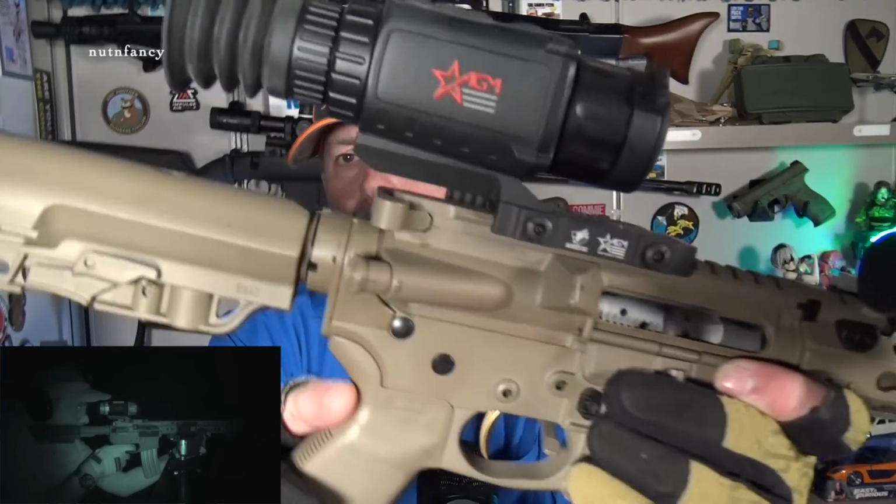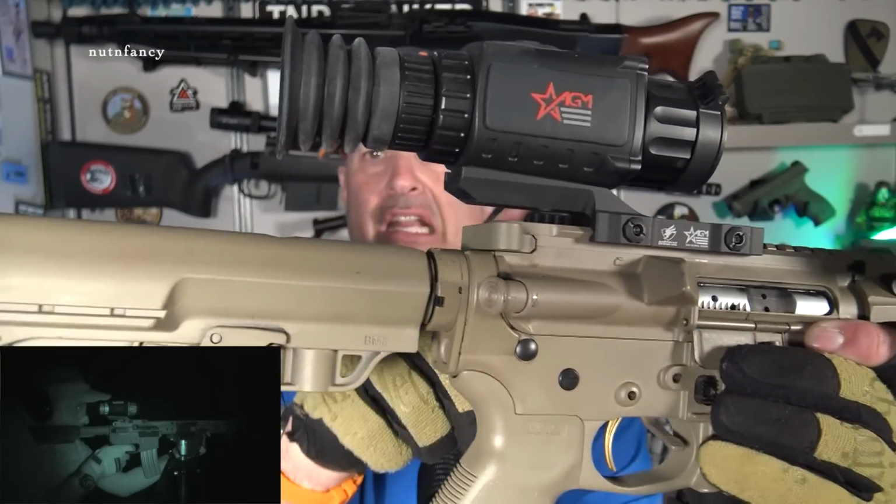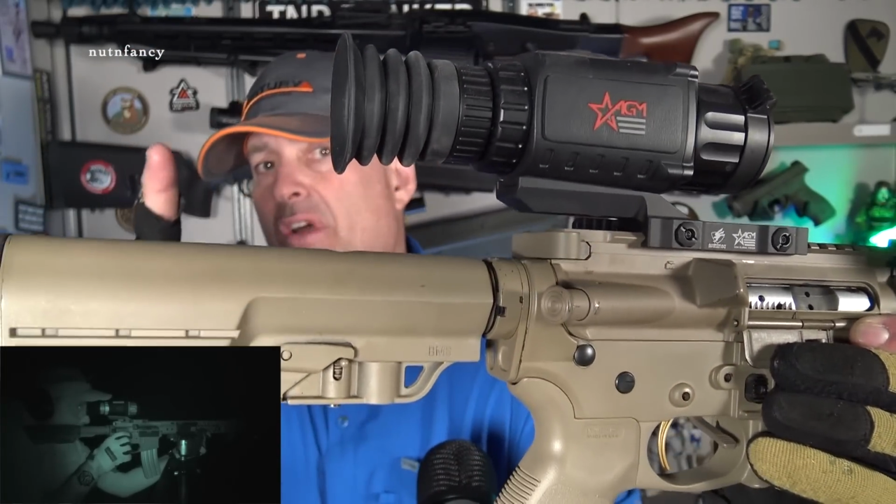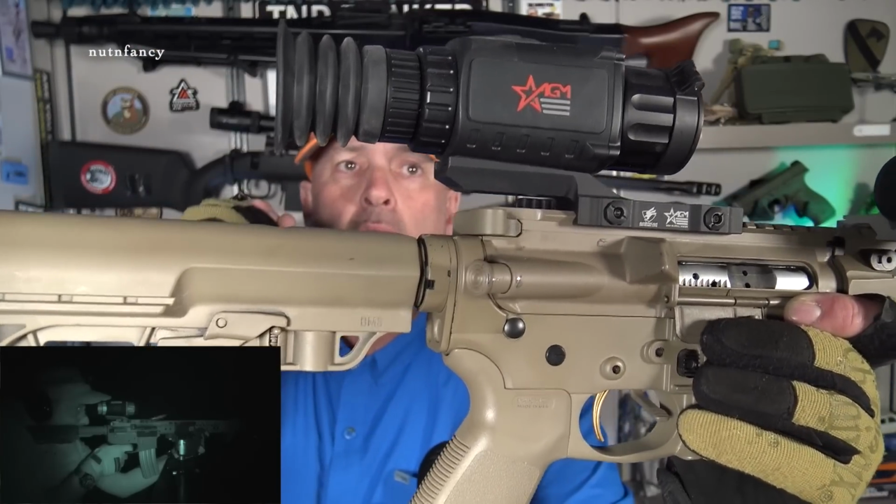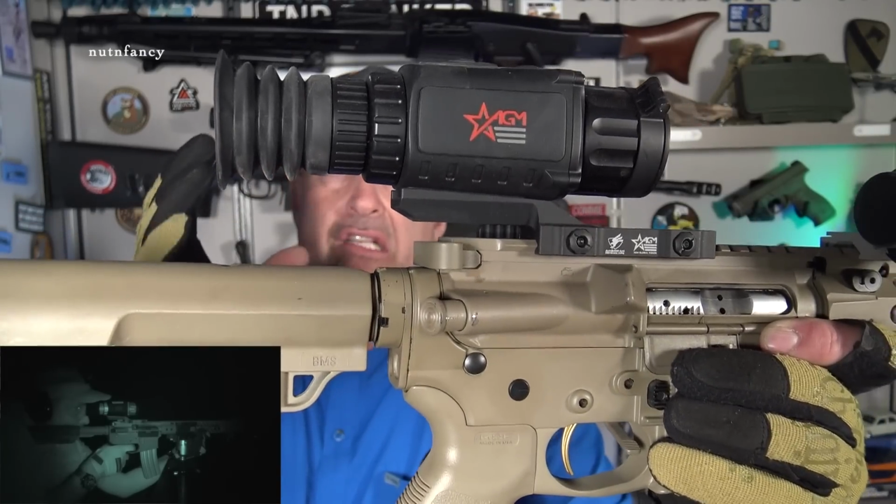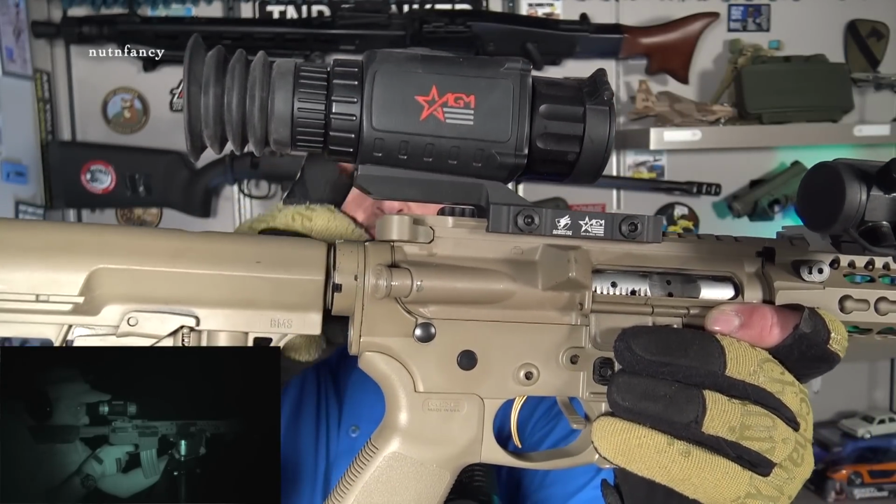There is an AGM Rattler TS. TS is a dedicated scope. TC is a clip-on. I will do a review on that if I can get the unit. TC will clip onto your existing scope. I'll tell you real quickly, I think most of you guys would like the TS. This one right here. This is a TS 35640.